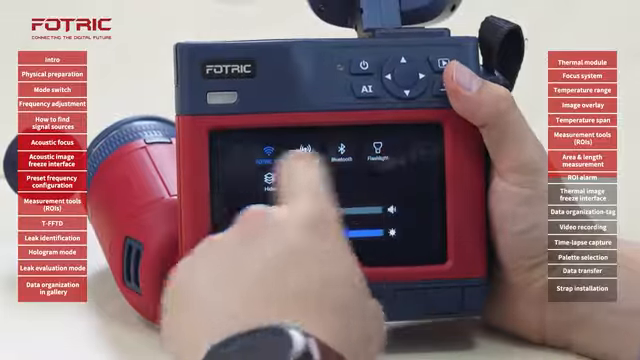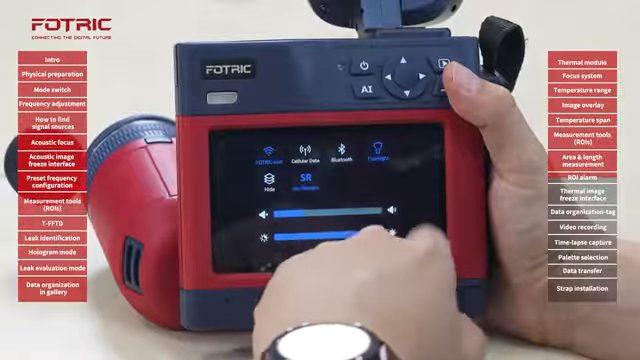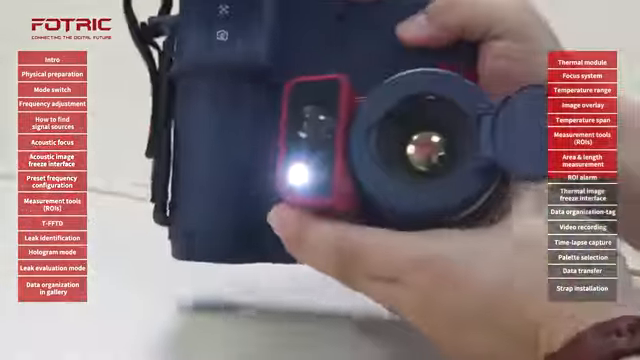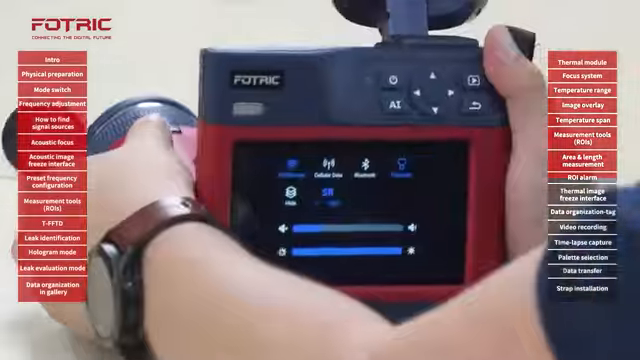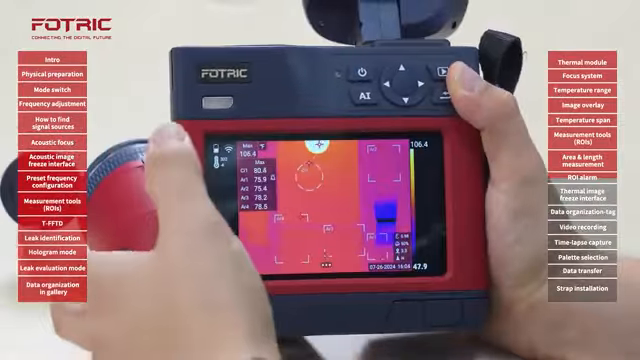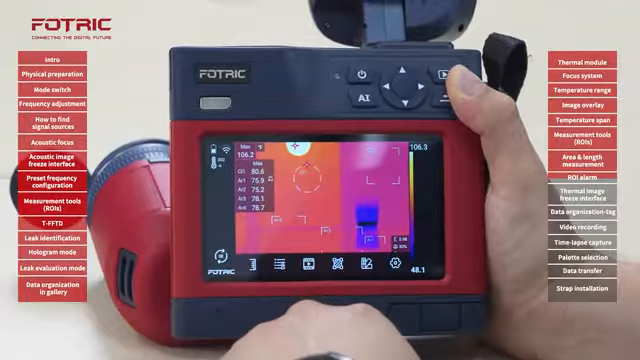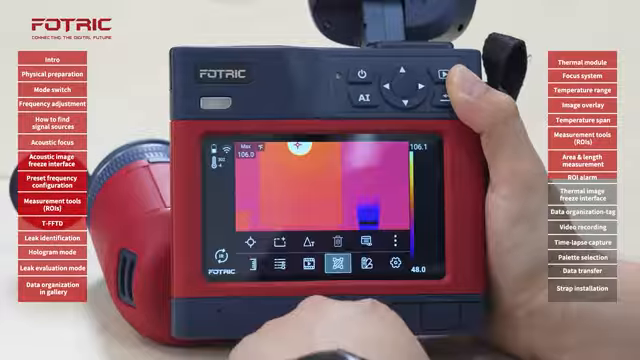The flashlight can also be activated from the drop-down menu on the screen. This flashlight is particularly useful when I'm exploring industrial environments that are dark, where I want to add additional digital pictures. After I am done with the measurements with these areas of interest, I will tap right here and delete all of them simultaneously.